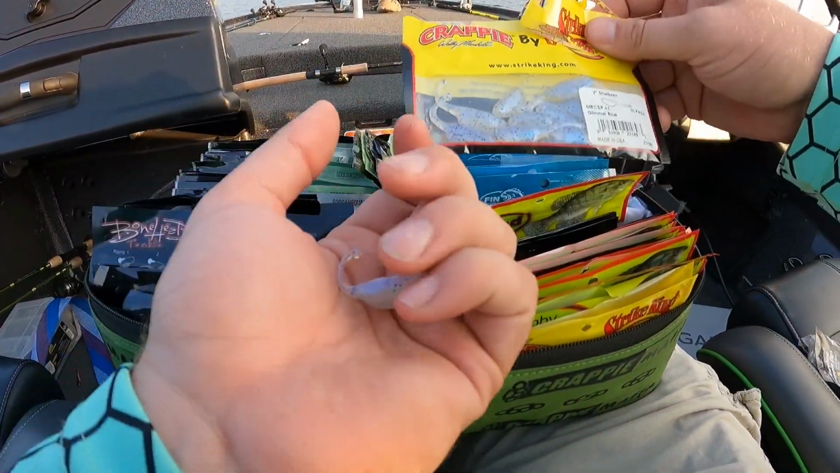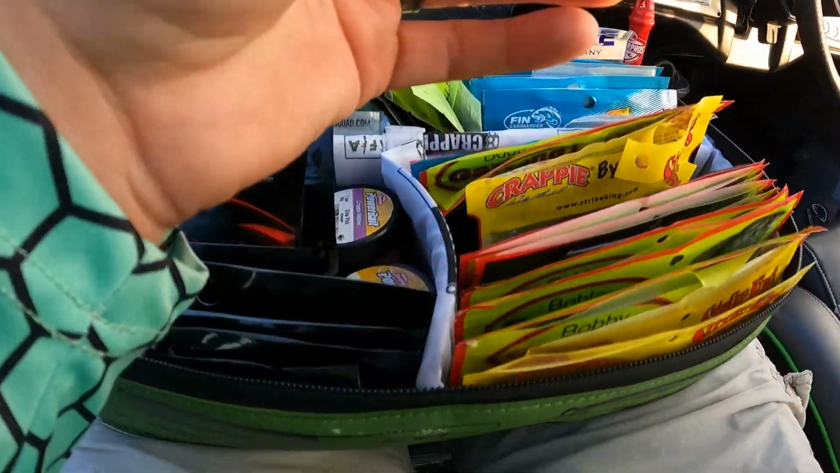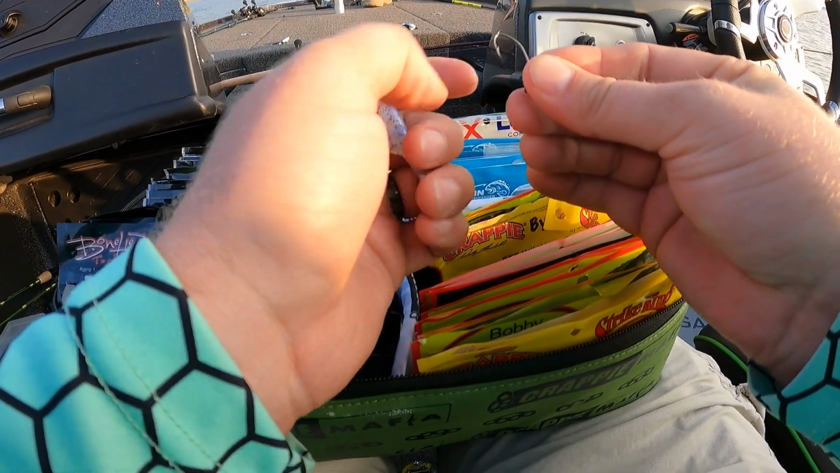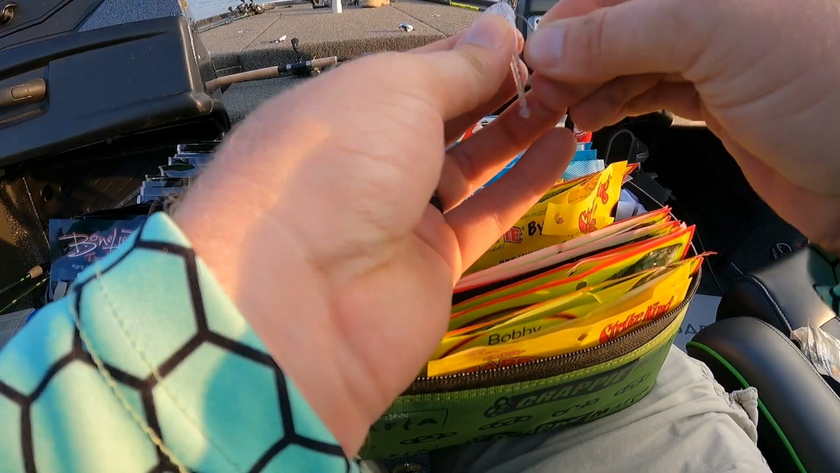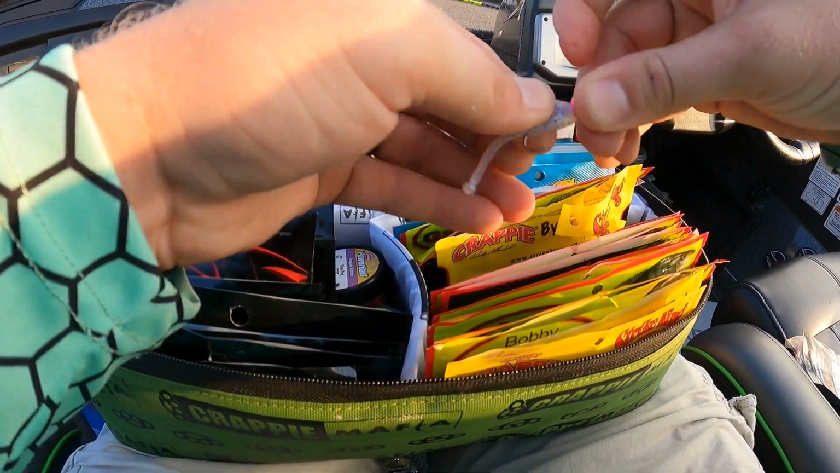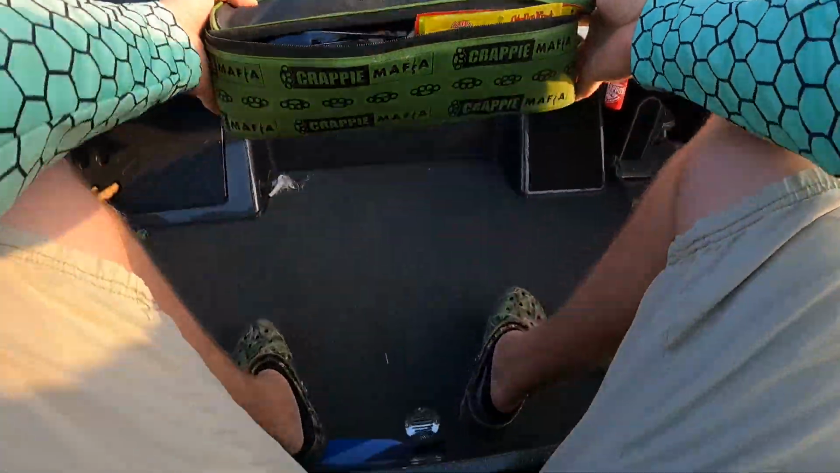What do they call this color? Glamour blue. So kind of a shad color, kind of a blue hue in there. Oh, got a little tree branch on there. And I'm just gonna run this jig in there. Set that jig on there like that. Bada bing, bada boom. All right, let's see how this one does.